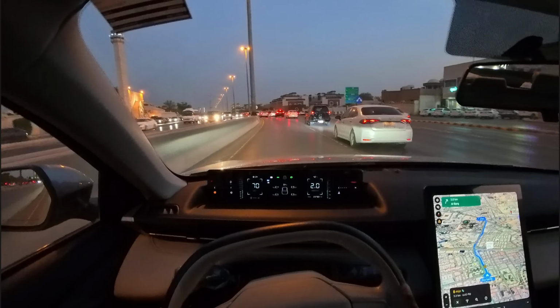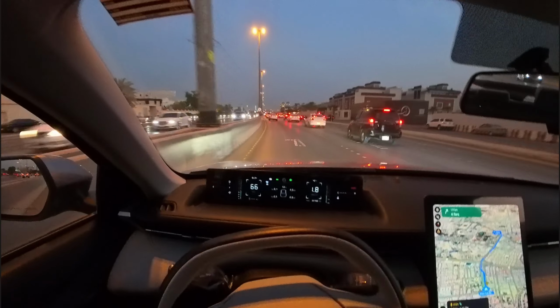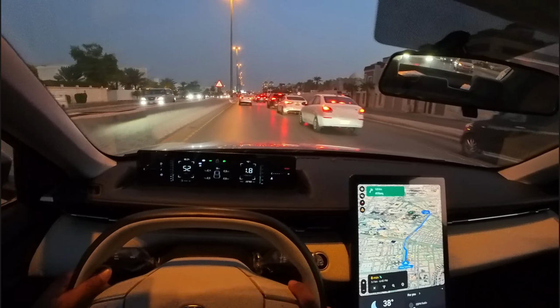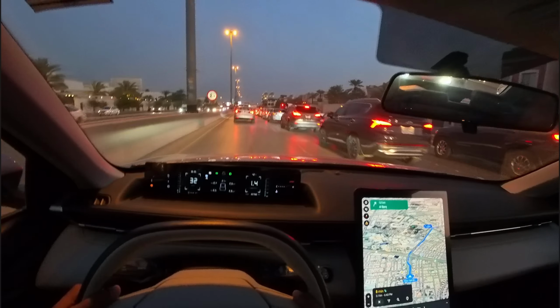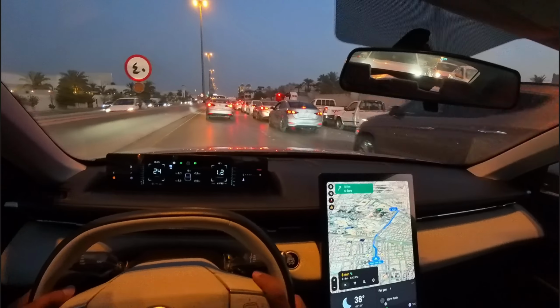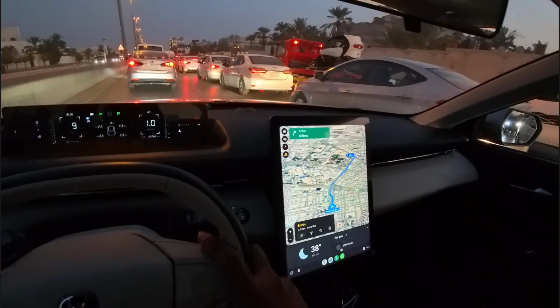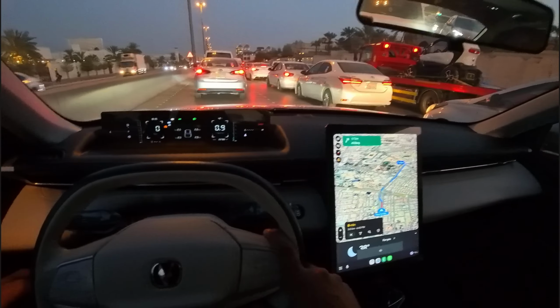Even this guy gave us some space, so it's okay, but we are gonna eventually stop at the traffic light. What's that little buggy? It's from Renault, the logo on it.